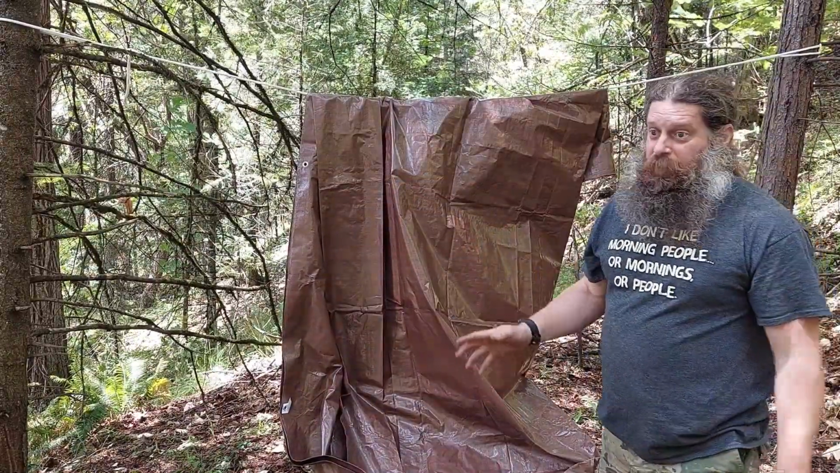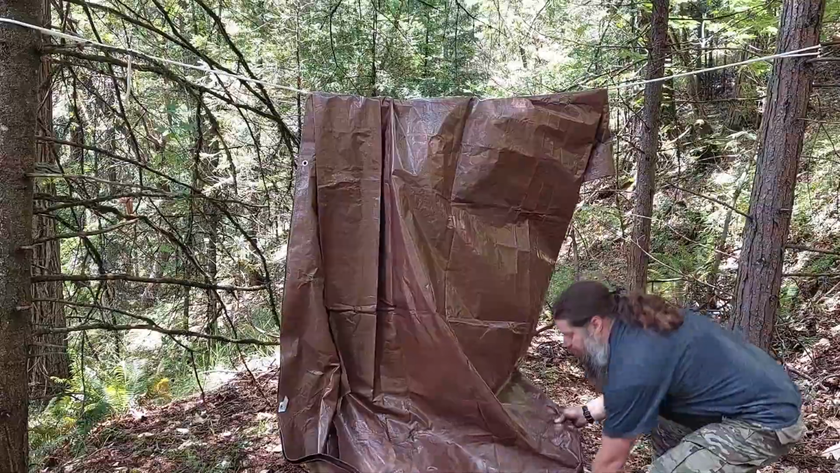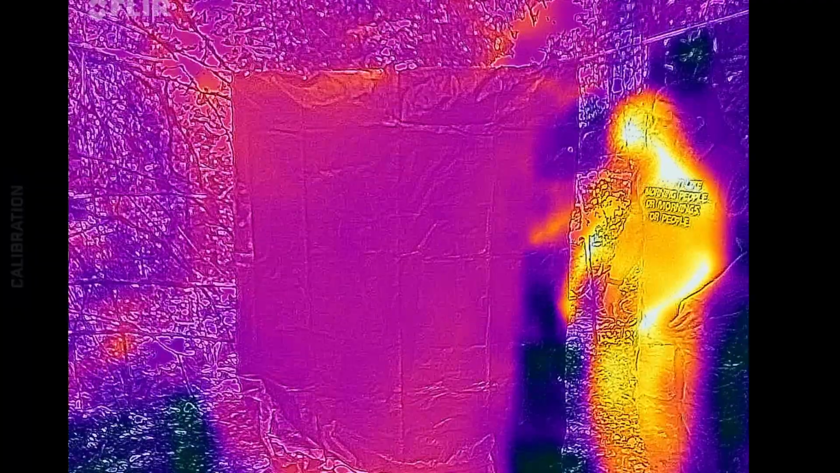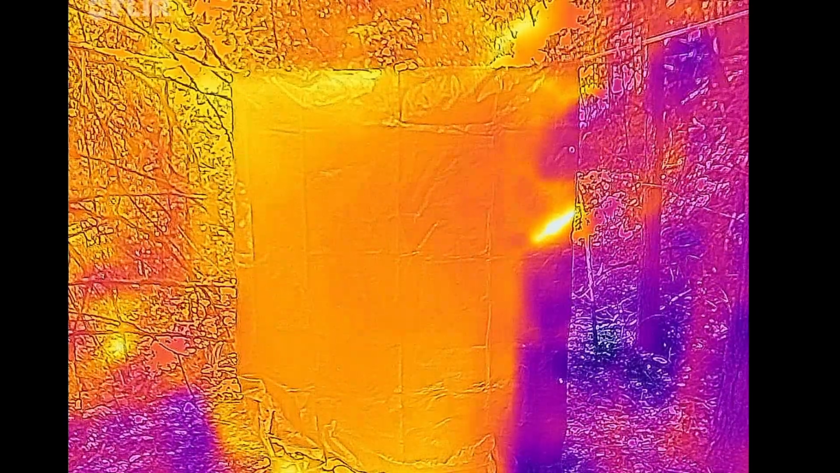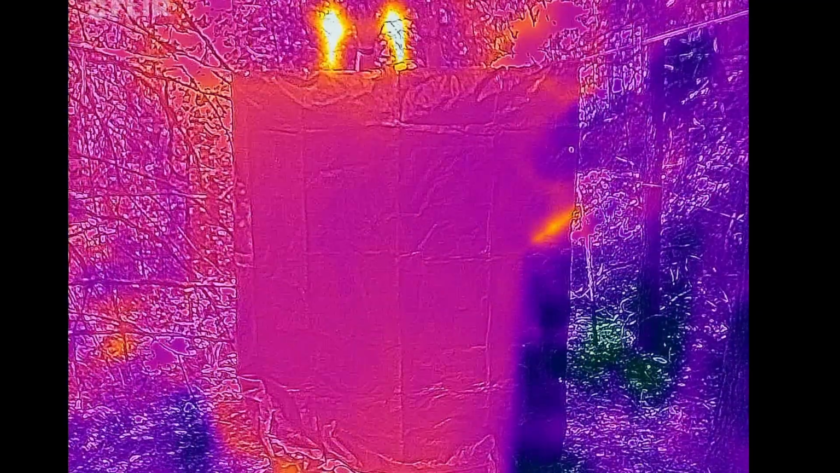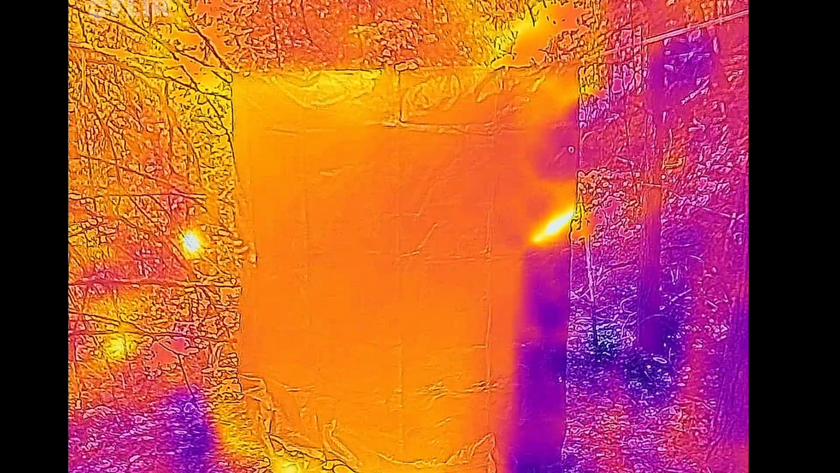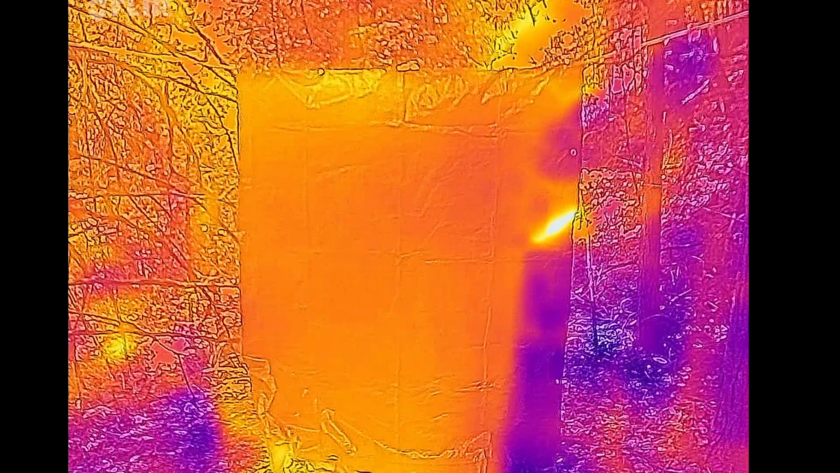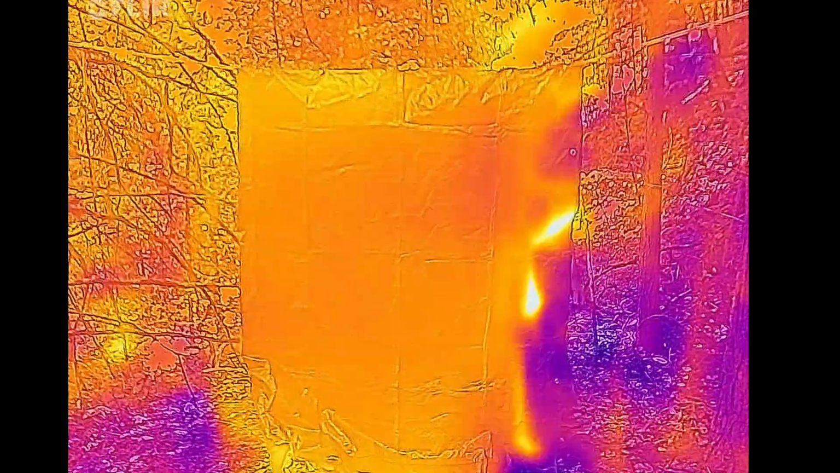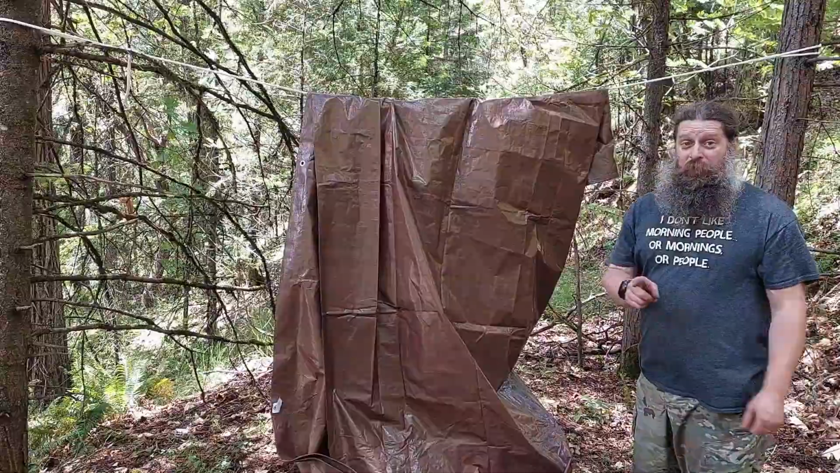And the good thing about one of these tarps is that as long as you get them brand new and they're not worn out, they're pretty much completely waterproof. Let's see if they're thermal proof. Hey, you know what? This is looking pretty good. It looks like a wall, just like a slightly wrinkly wall. But again, it's really kind of showing me that I was right, that as long as it's the correct temperature as the surrounding environment, it'll do a pretty darn good job. I'm really impressed with this.